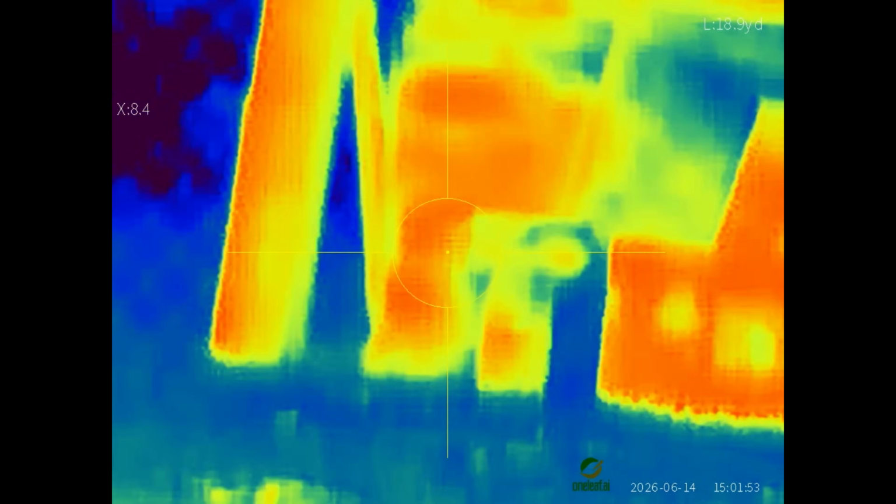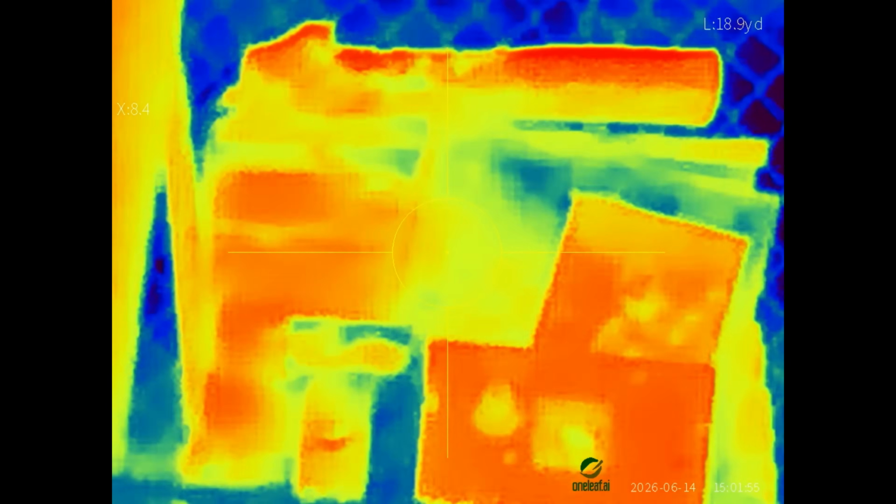I just want to show you though, I'm going to aim at this left corner here and then watch down here. There it is. You can plainly see where the pellet hit, and it turned it red from the friction. Let me take another one back here on this plywood.